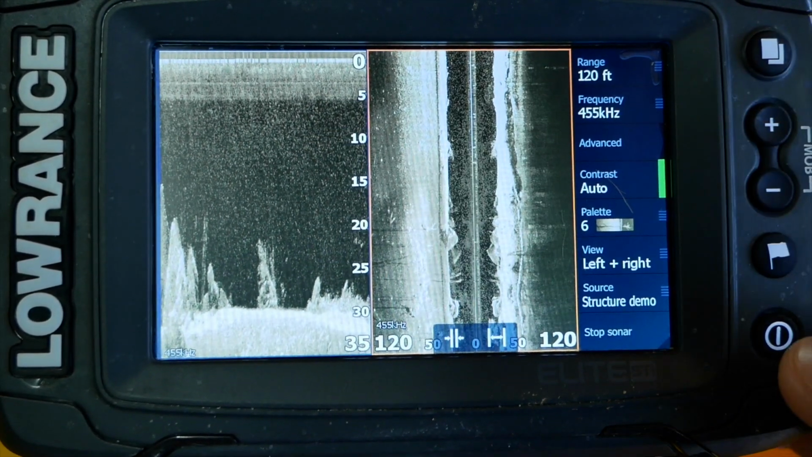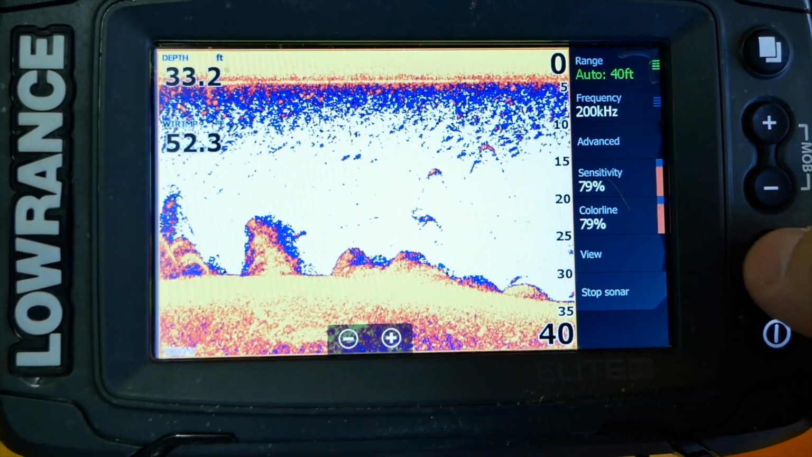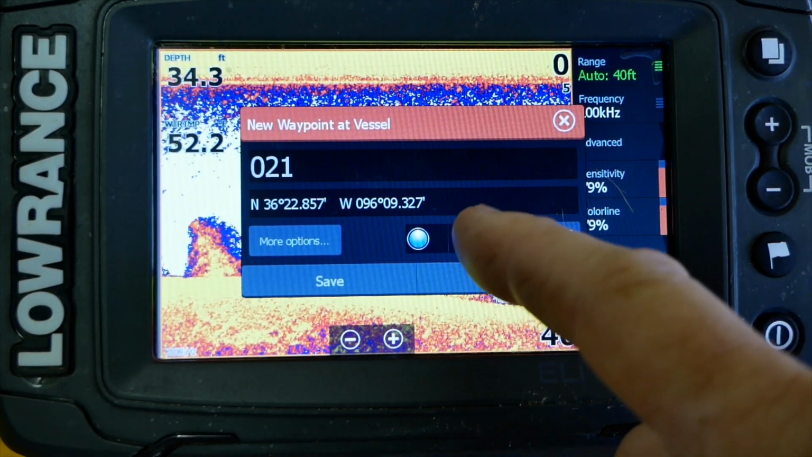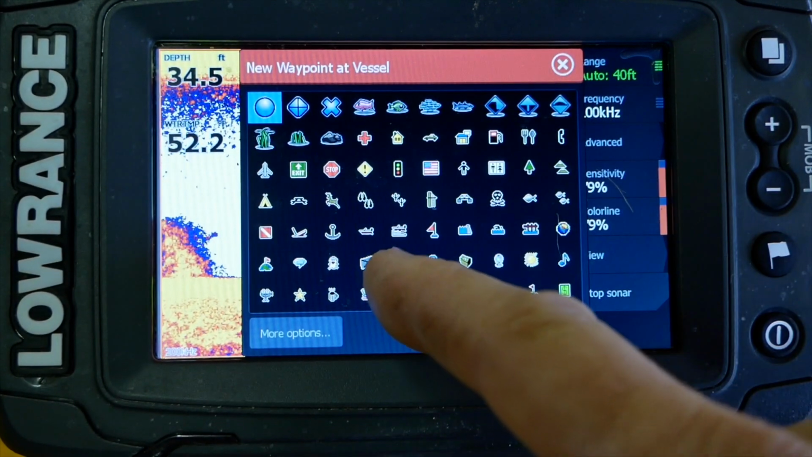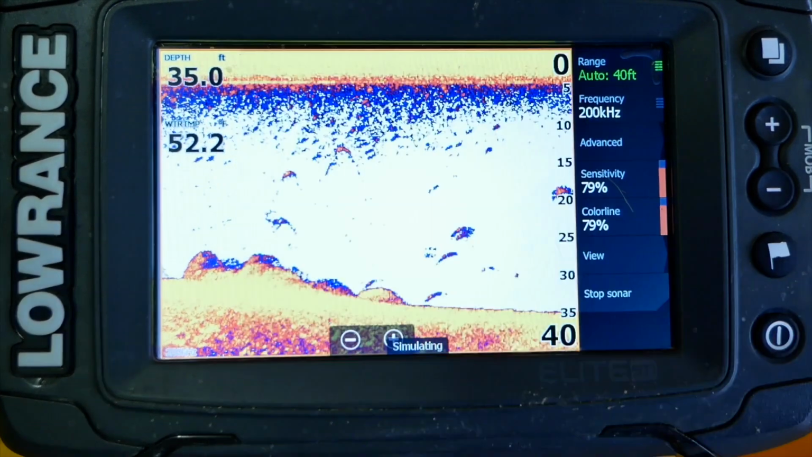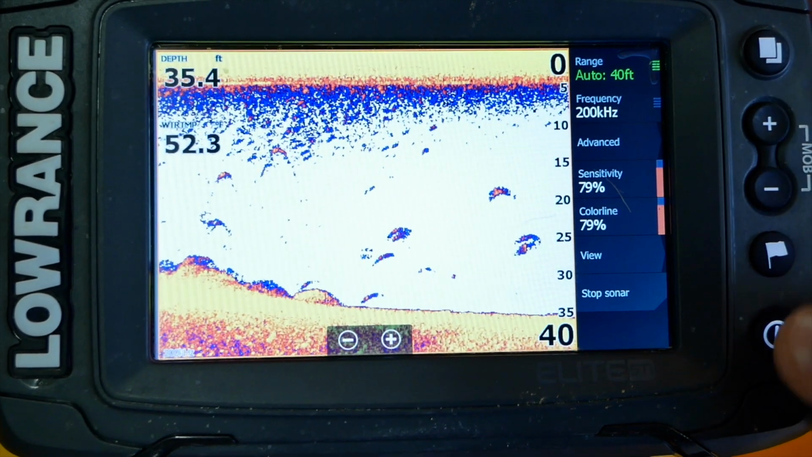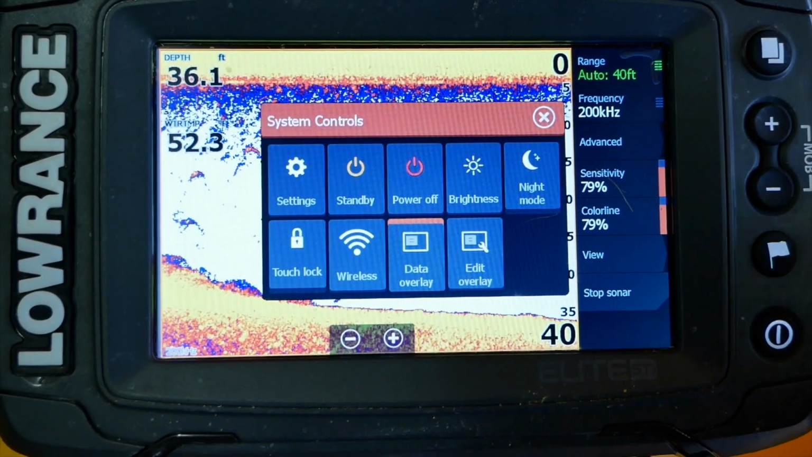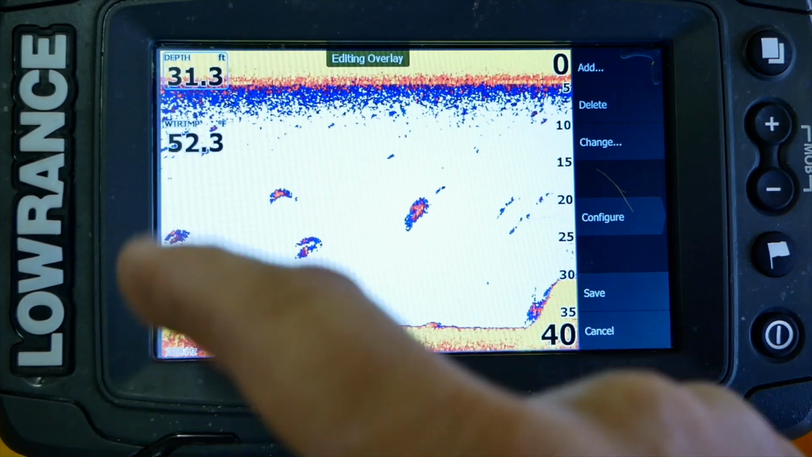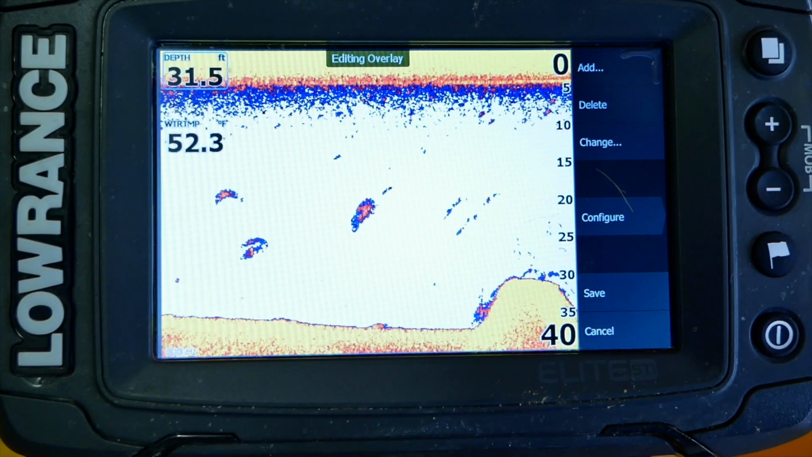One other thing I will show you, say you want to do a waypoint, all you gotta do is click that flag and you can name it. You can do all kinds of stuff to it. It'll show you different options here. You can do that, or discard, which I'm not going to do. And then if you hit your power button, edit data overlay, right here you can change all this stuff, which is really cool. I like this feature.